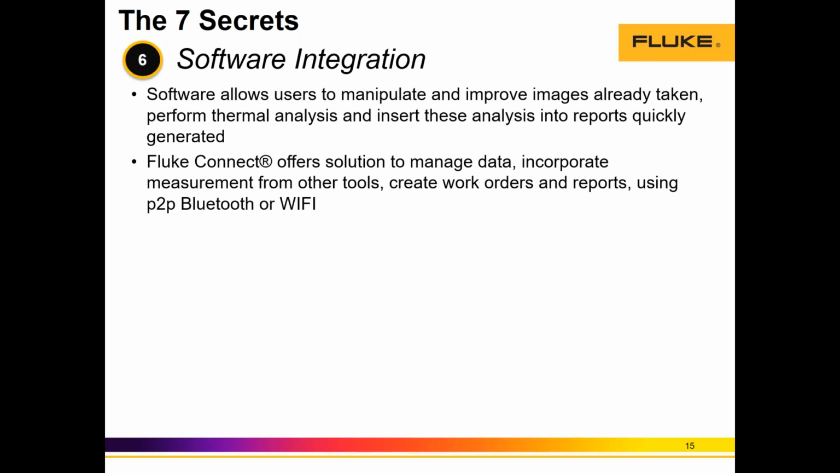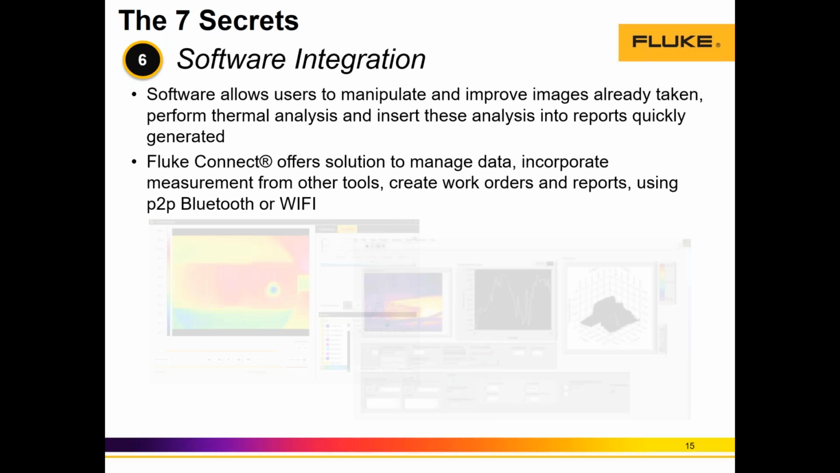Incorporate a thermal image of a motor with a power quality analysis done with a multimeter, with a power and a clamp meter, or with a full power quality analyzer tool. And we can do that through Fluke Connect. And all our cameras have both Wi-Fi and Bluetooth capabilities that allow to upload the images to our portable devices, whether it's a cell phone or a tablet, and then send it directly to the Fluke Connect cloud.